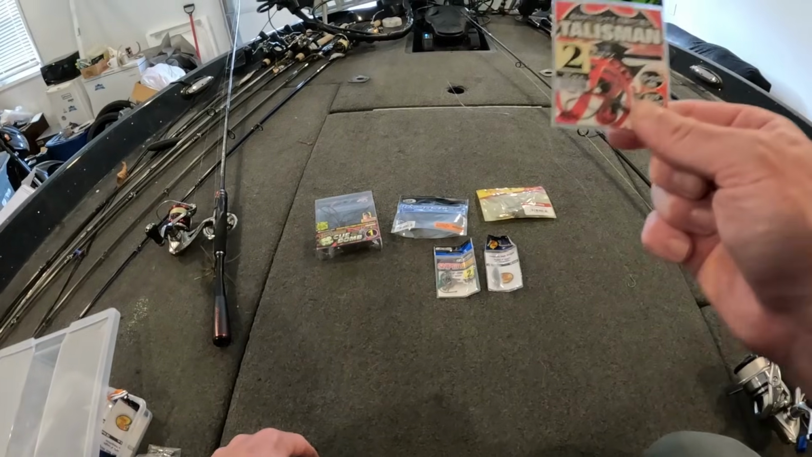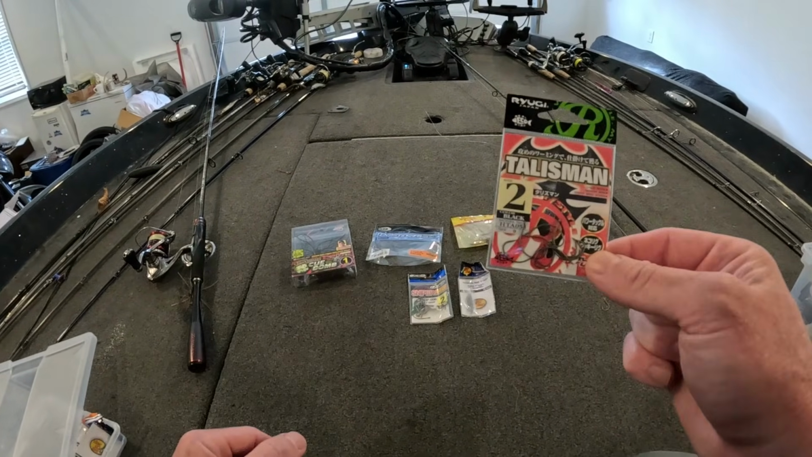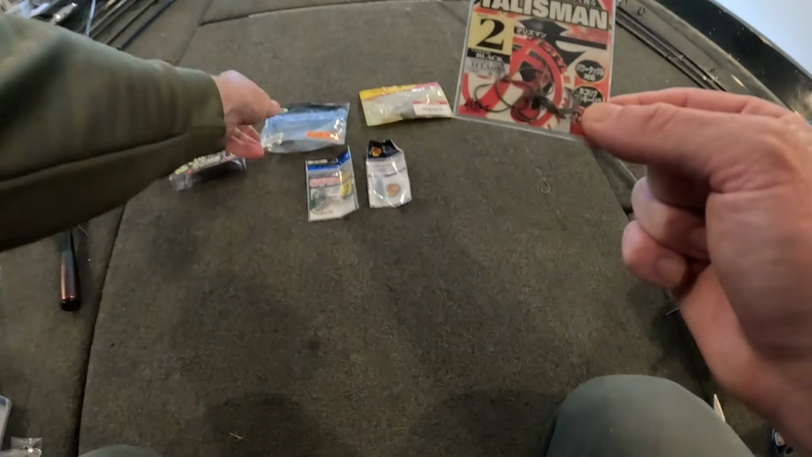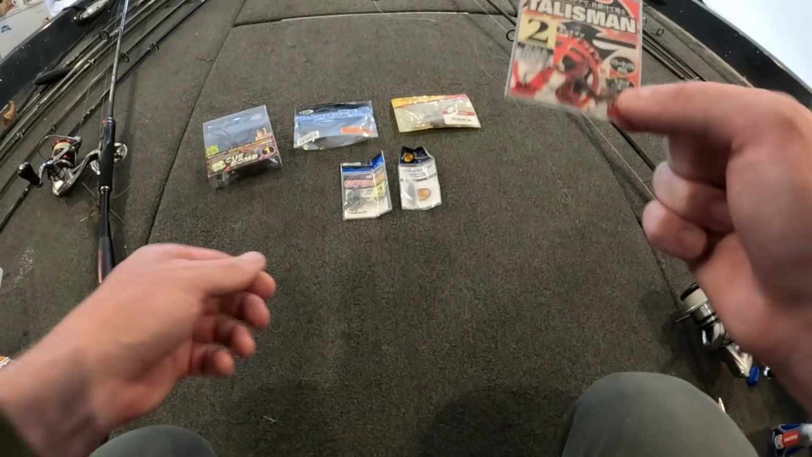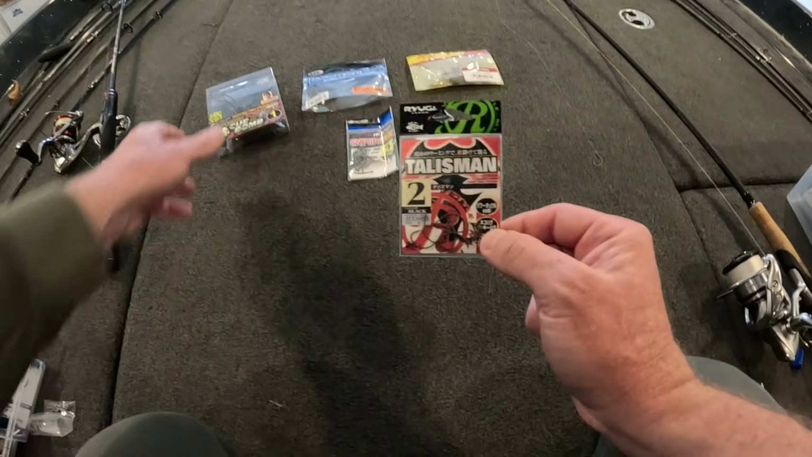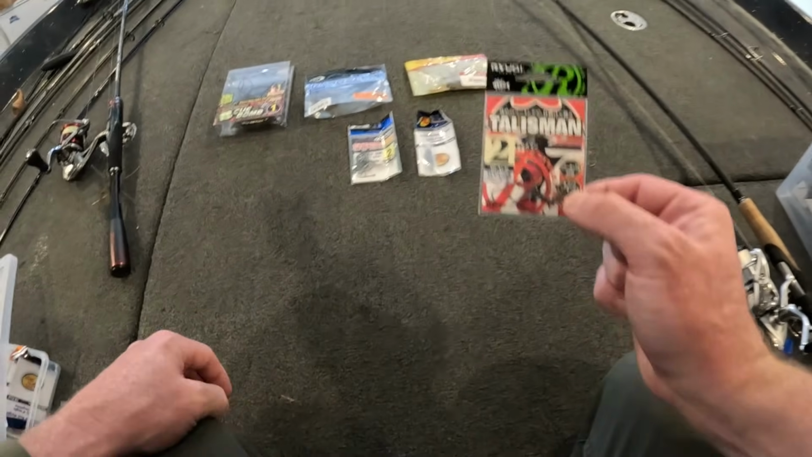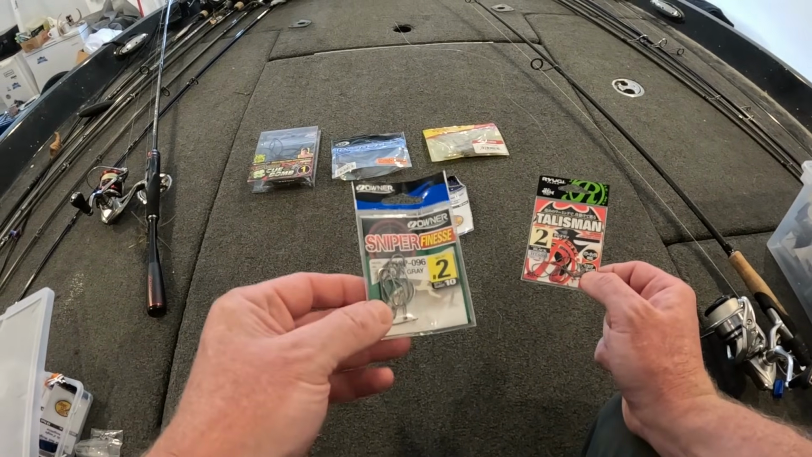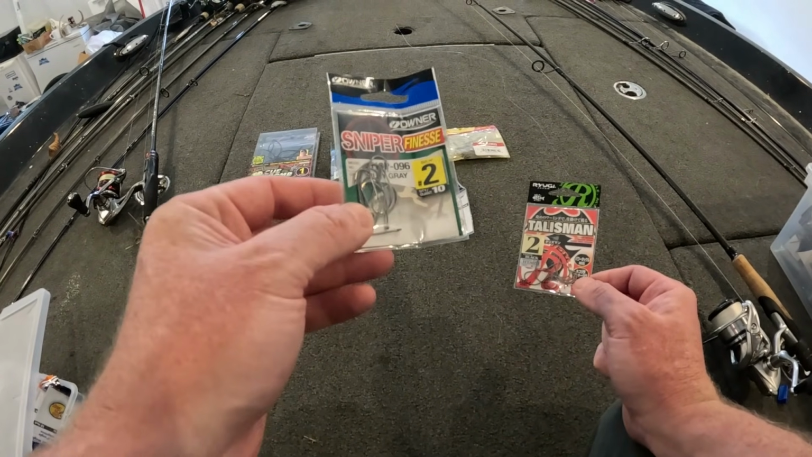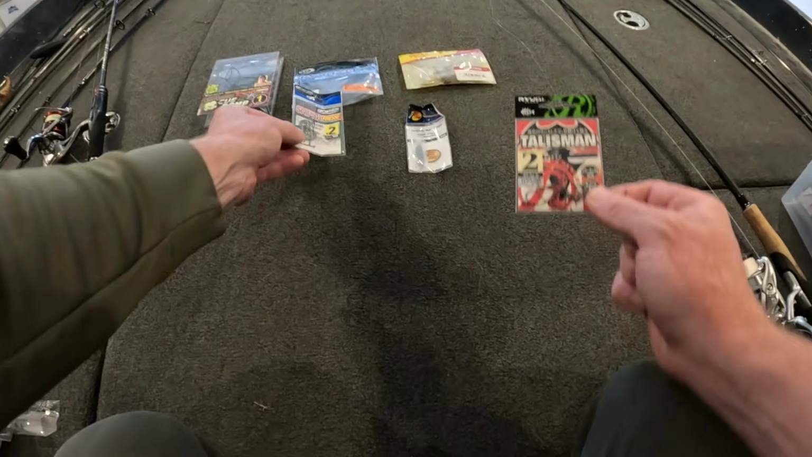For hooks, I like to either use the Ryugi Talisman in a size 2 for the standard 1/2 inch size, and I'll go up to a number 1 of the Talisman on the Q-Bomb just because it's got a little bit more mass. And as an alternative, I use the Owner Sniper Finesse a good bit. It's a solid hook. These are not always readily available.